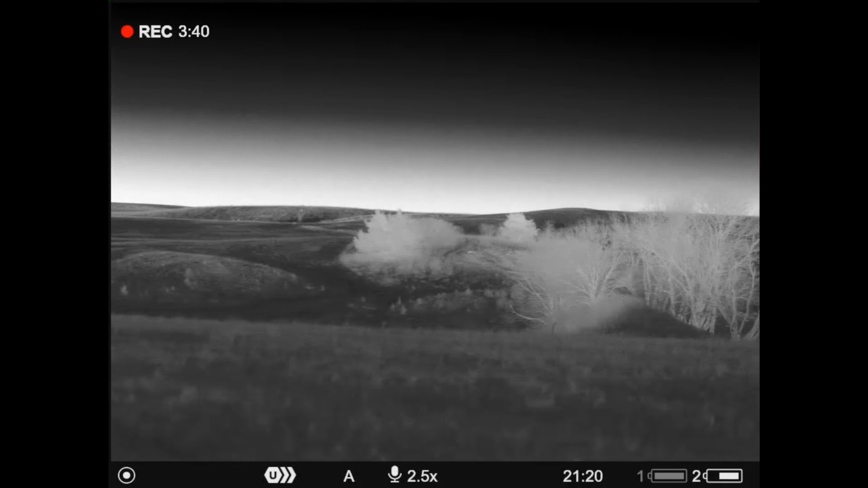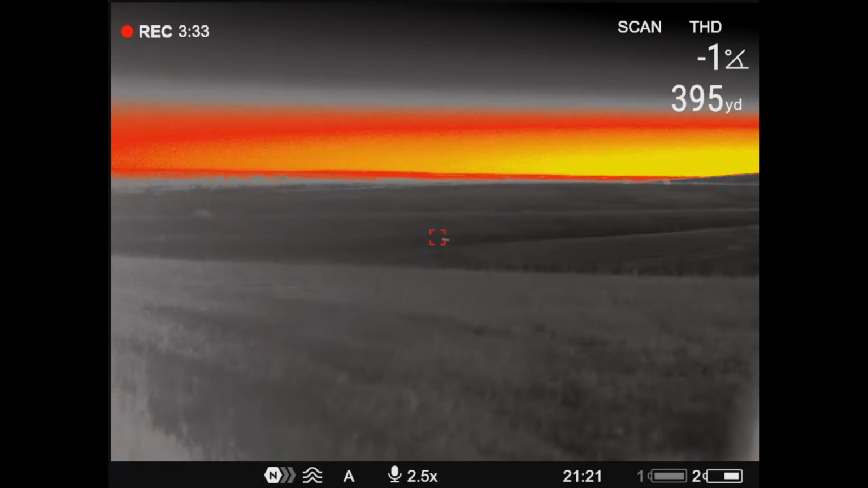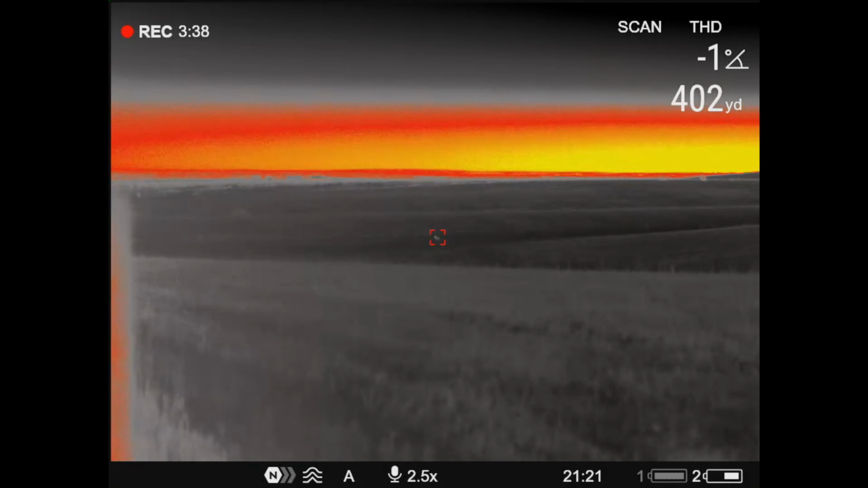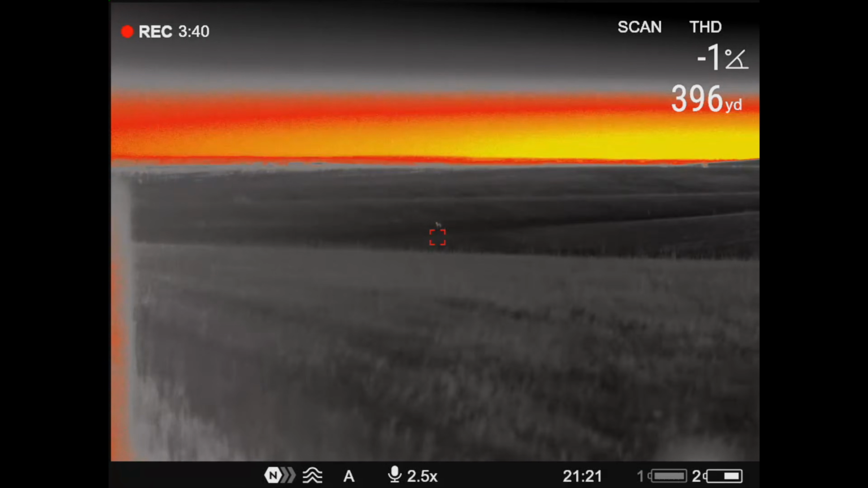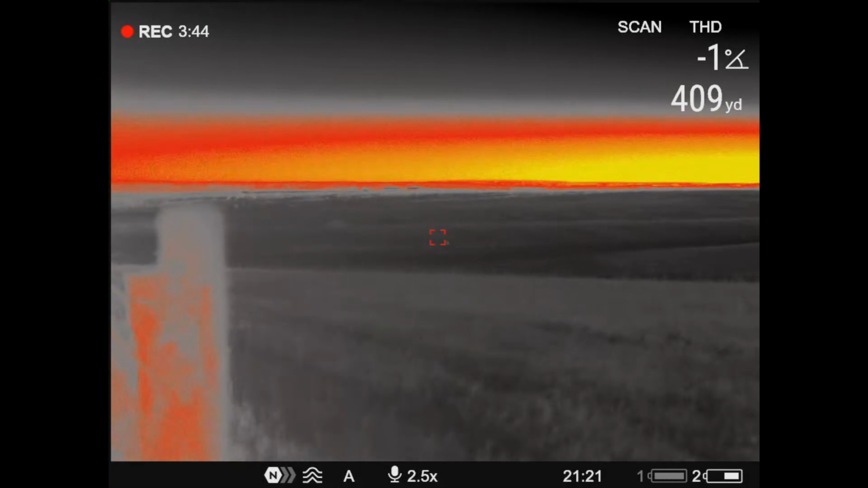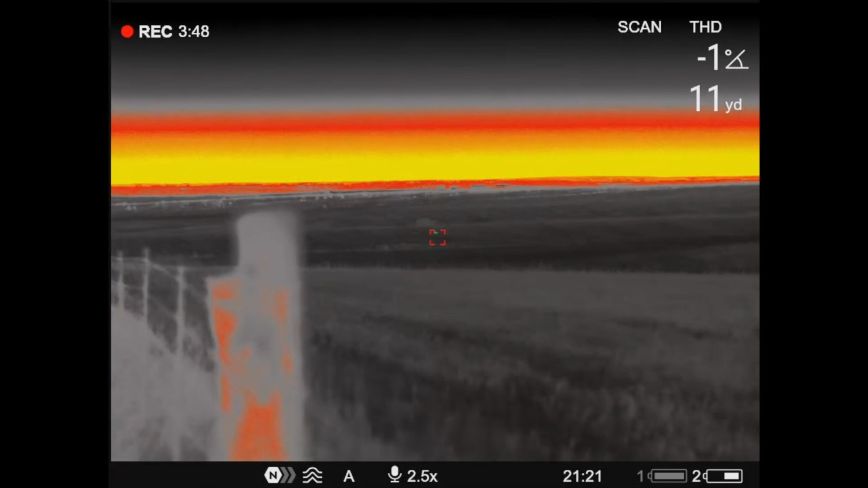Oh, here's another one right here. Got another one right here, off a little further to the right. Where'd you go? Damn, where'd it go? There he is. Oh, yeah. Yeah, he's up by the trees. How far is that one, Geoff? Oh, he stopped by. He'll show back up to the left, I bet you.